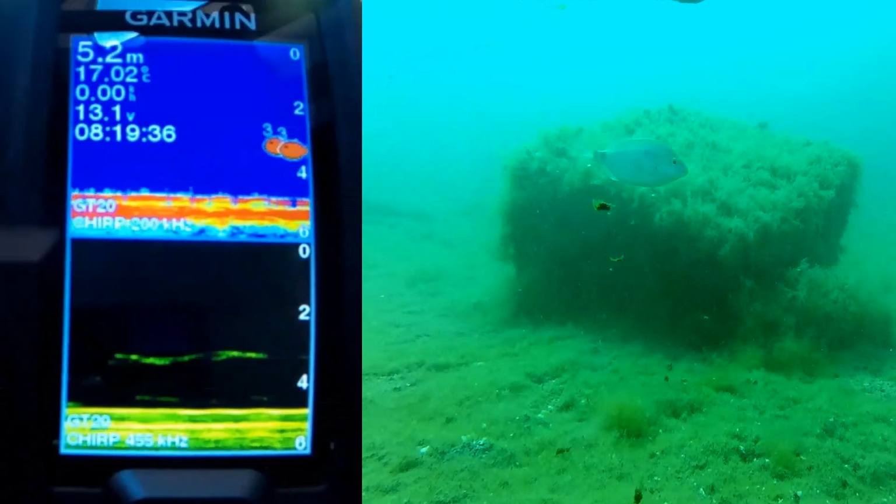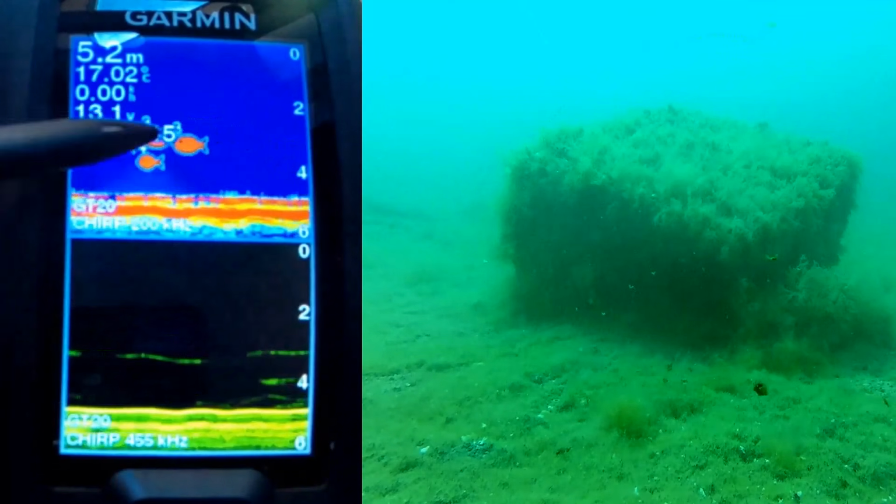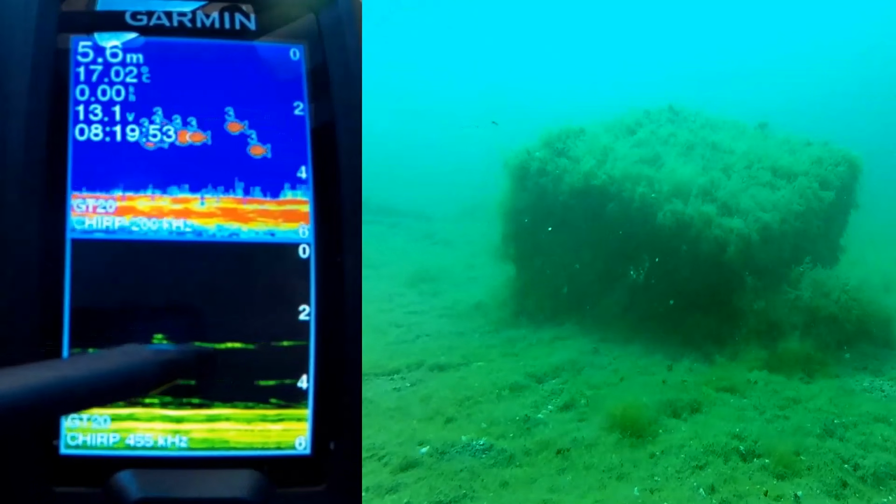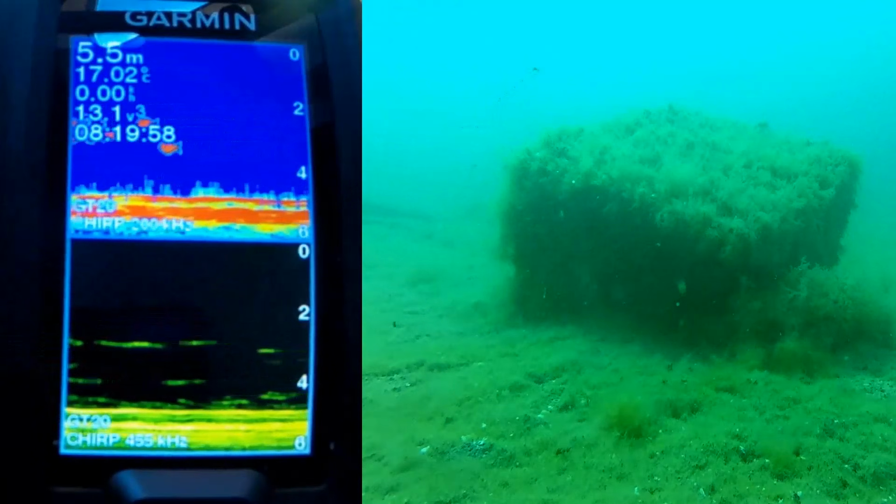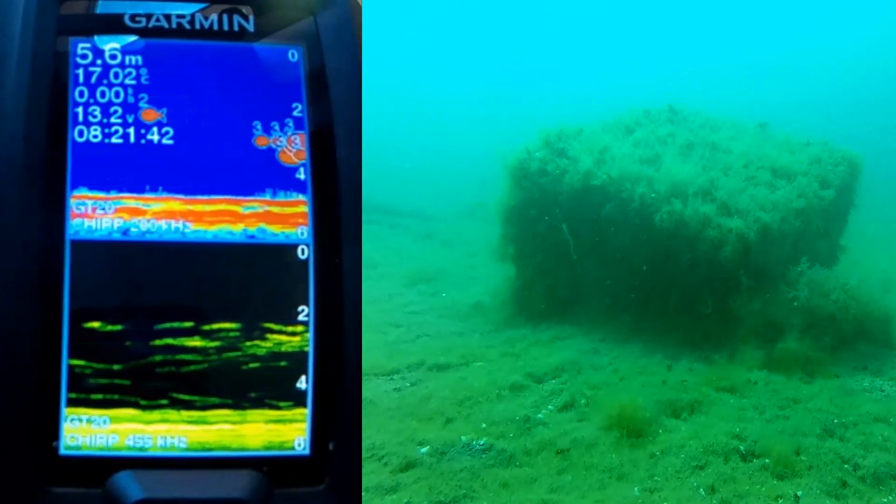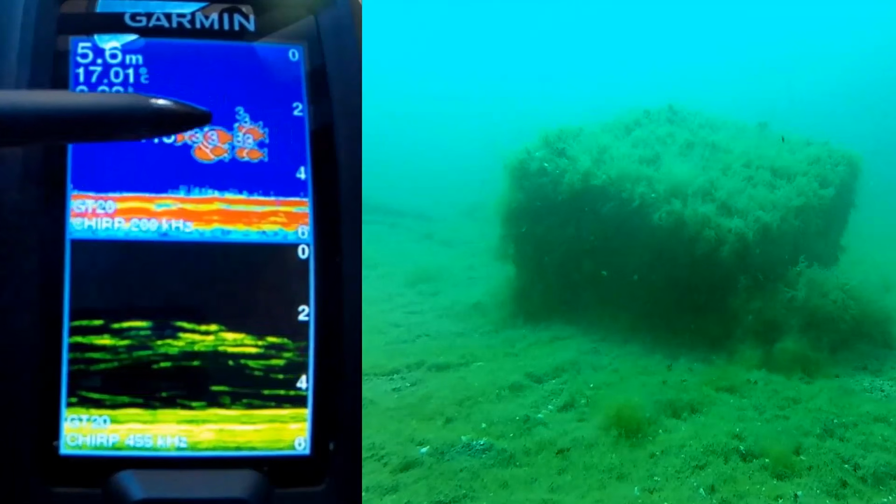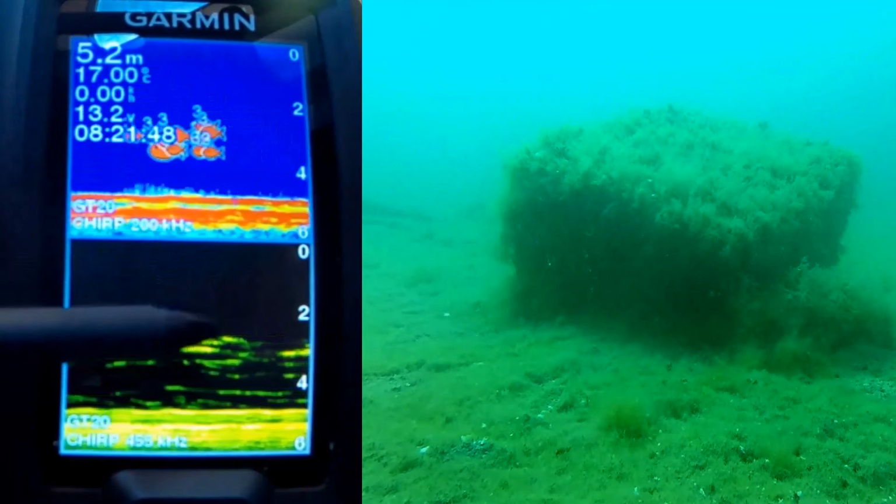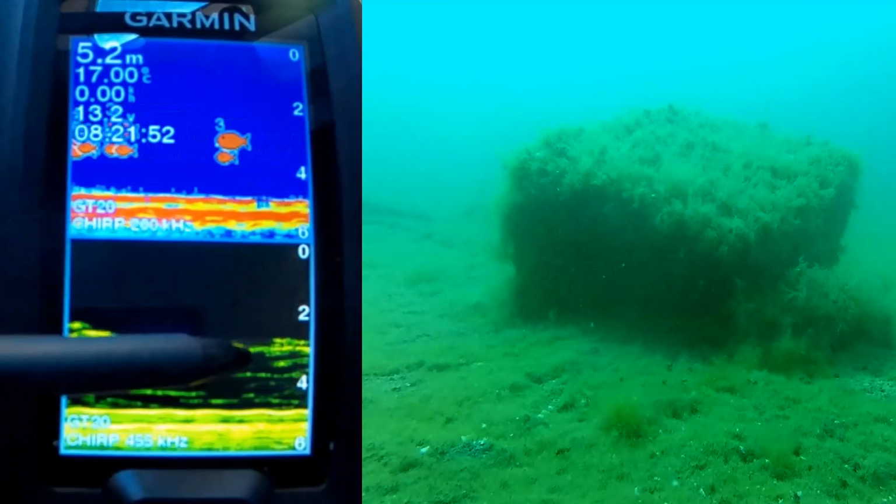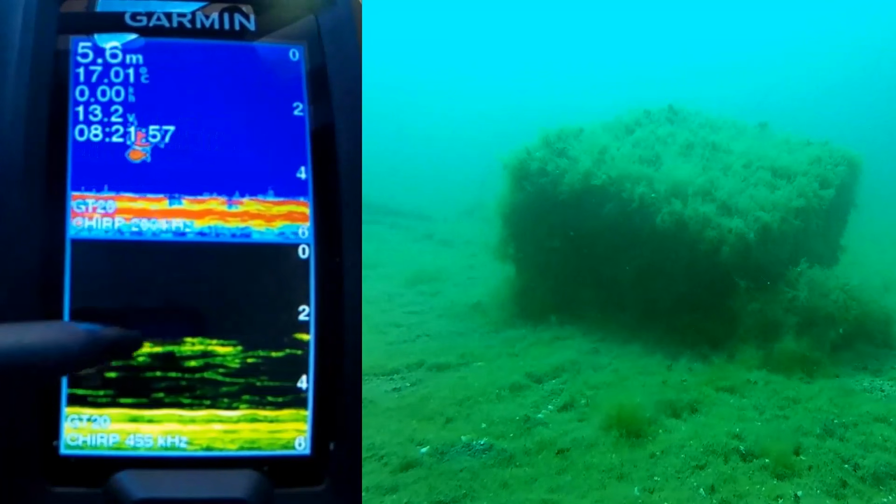Now look how these are showing up. Give it a chance. You see that there? They're showing up as long lines of fish because they're swimming close together. I think your best bet, when you're out fishing, is to use a split screen with traditional. Wow, look at these. Look at how they're showing up. Anyway, I think your best bet is when you're out fishing, use a split screen with traditional and clear view, and that way you get the best of both on your screen.